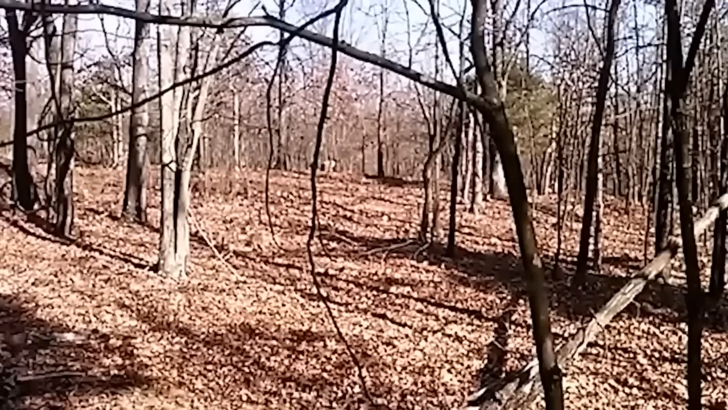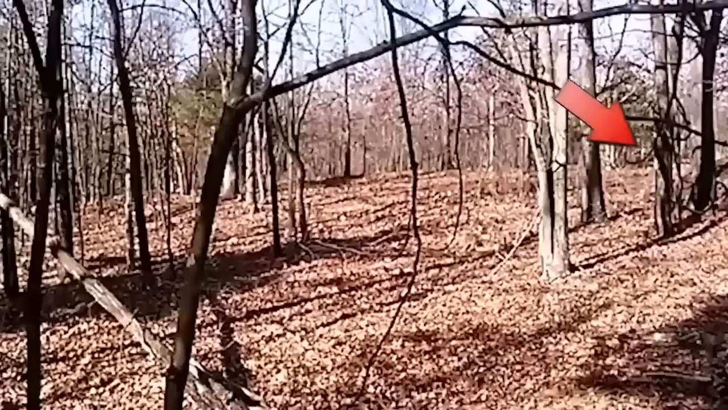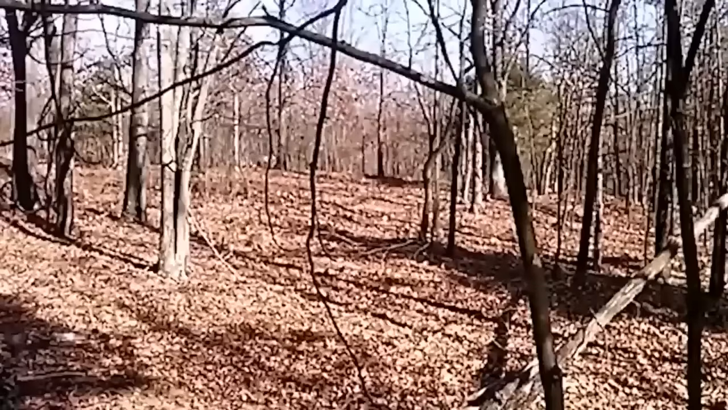However, the way it stopped and looked around didn't match any animal's traits. Since the footage was recorded from a distance, it's hard to say exactly what the creature could be, but many are speculating it to be the horrific, urban, legendary Rake.